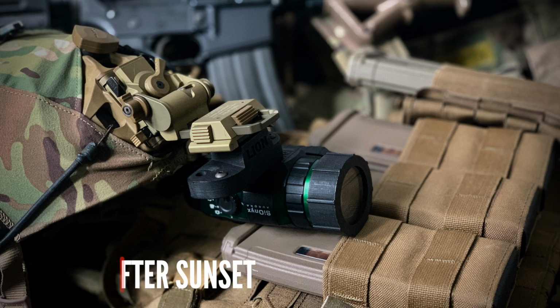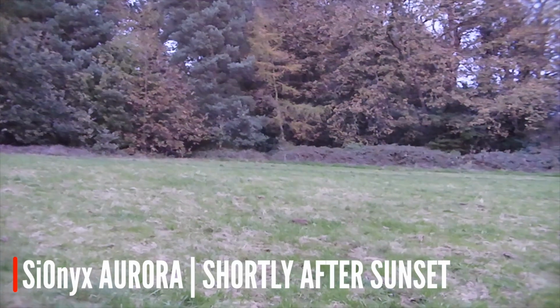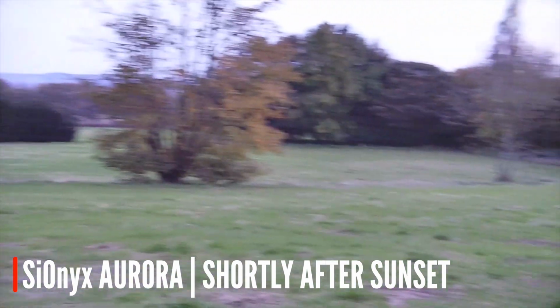Okay, some more comparisons at the other location. This time we're using the SiOnyx Aurora digital night vision camera. So this is a digital camera rather than an analog camera, and this is just after sunset. So there's still quite a lot of ambient light. You can see the target by the tree.